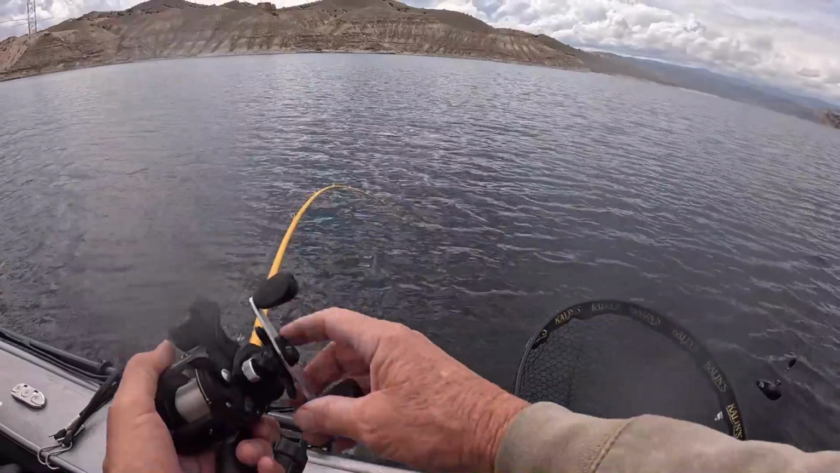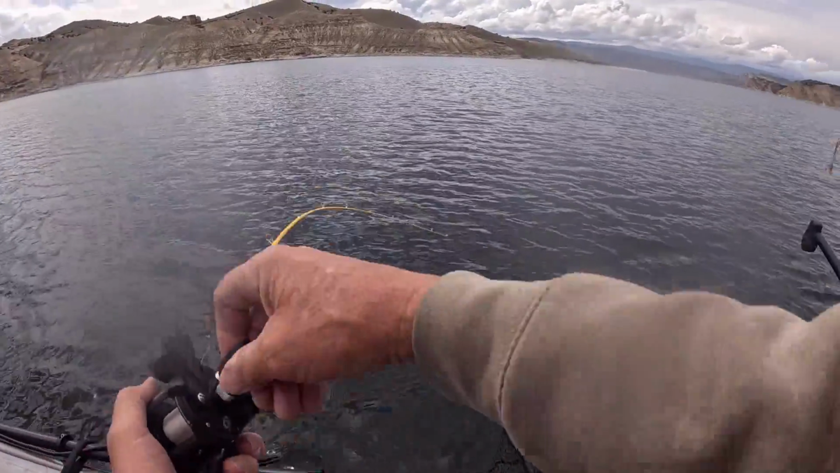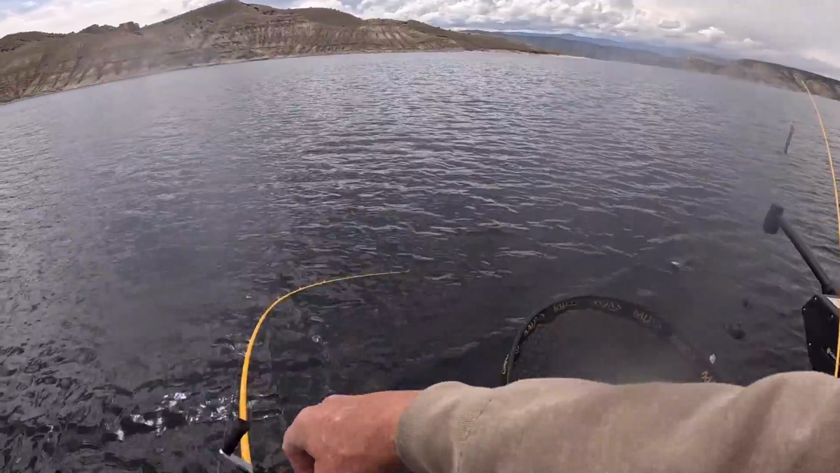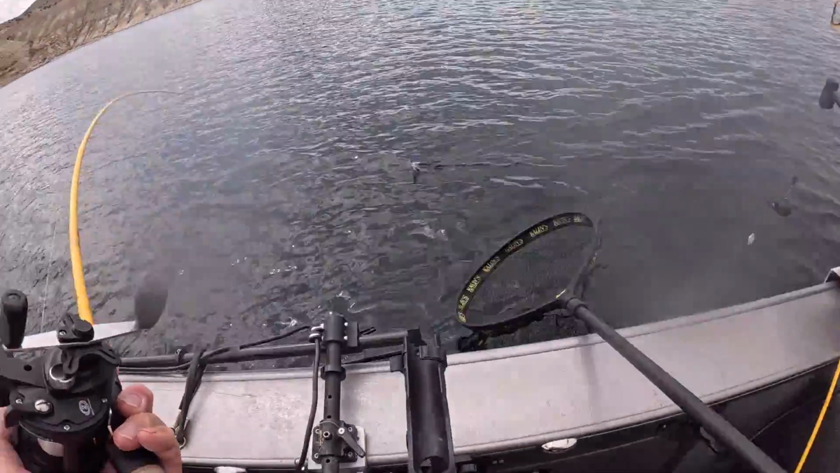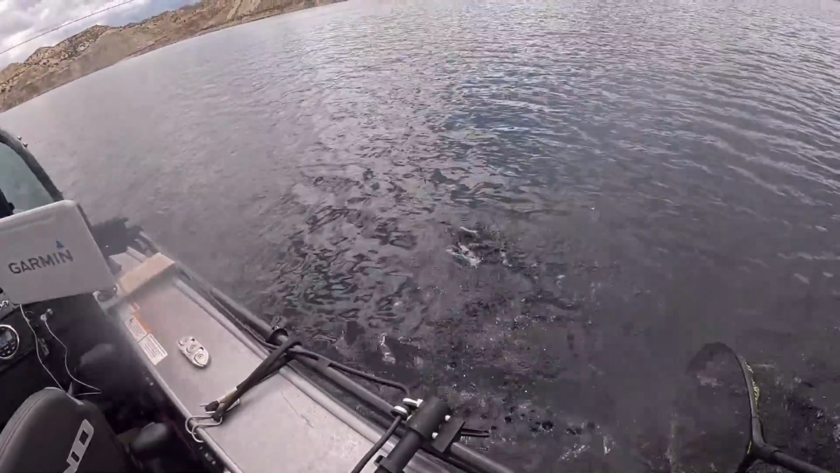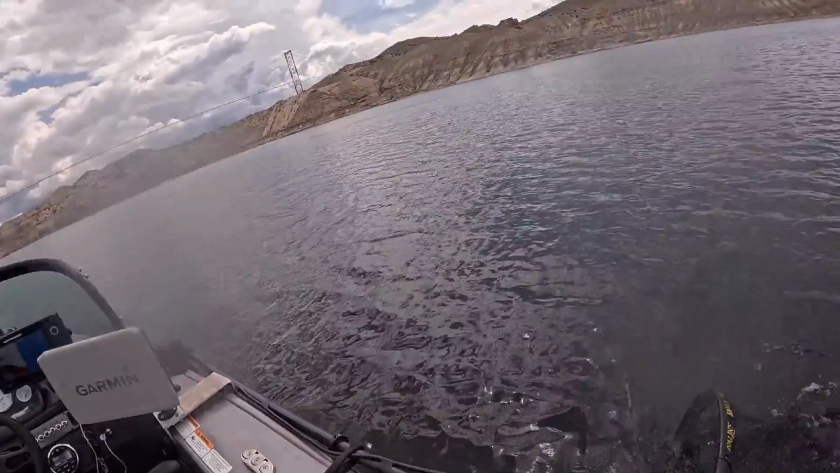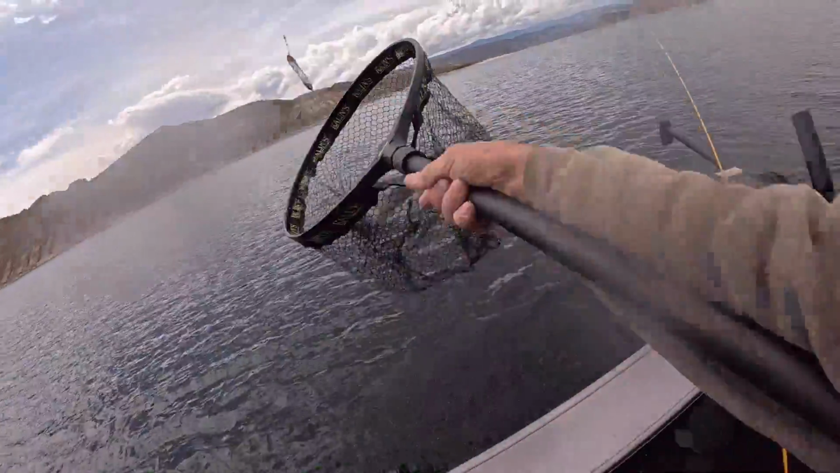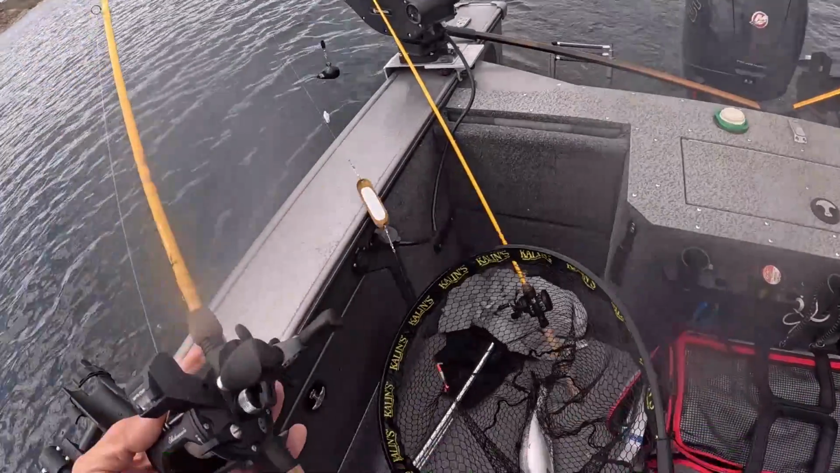Boy, it's taking line like nobody's business. It's a nice kokanee if I can get it in. There it is. That's a beautiful koke. What a great way to start the kokanee part of this journey today.